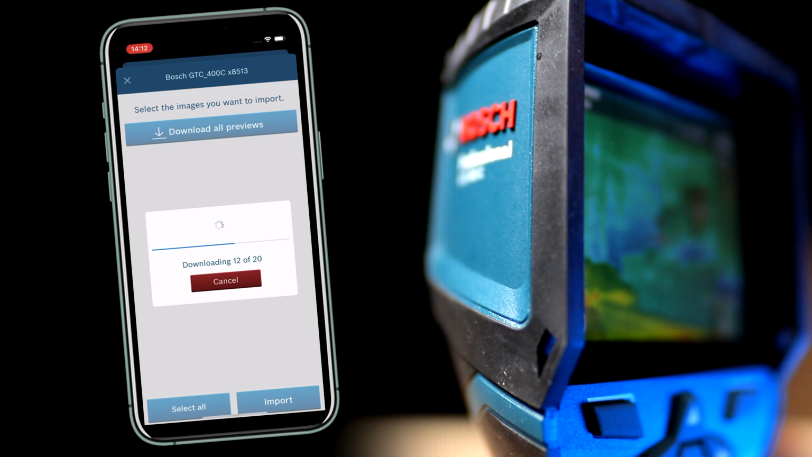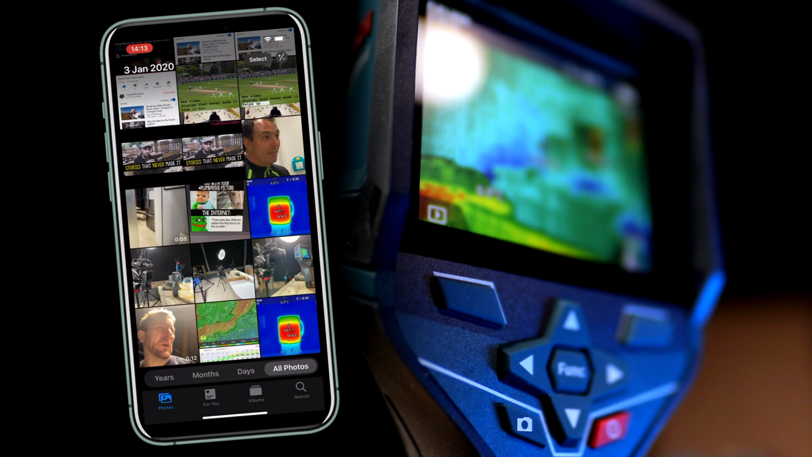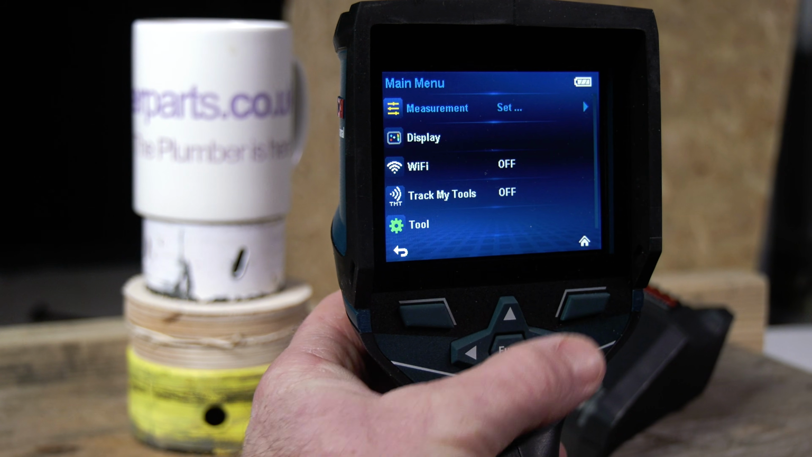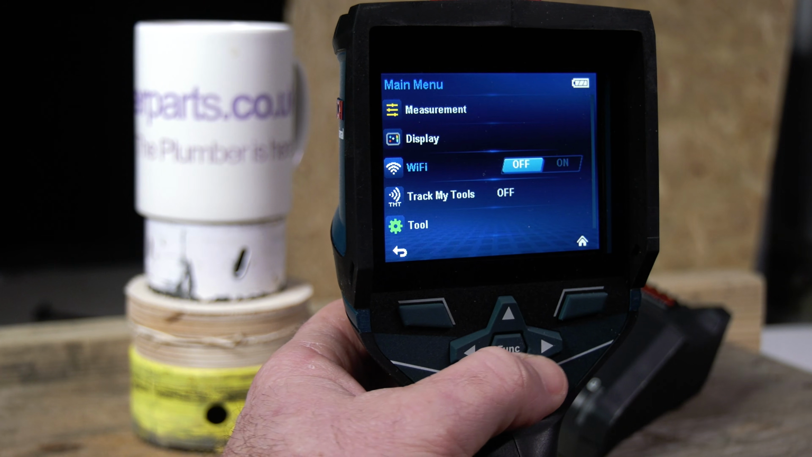And that's the reason that this is so cool. Once I've got the image in my phone, I can WhatsApp it to the customer, or send it to someone who's speccing the job, an architect, or anyone who's interested in what we're doing. The rest of the menu function is really easy to use, and I'm not going to go into it in depth. Put it this way, if you can use a standard mobile phone, you'll be able to use this.